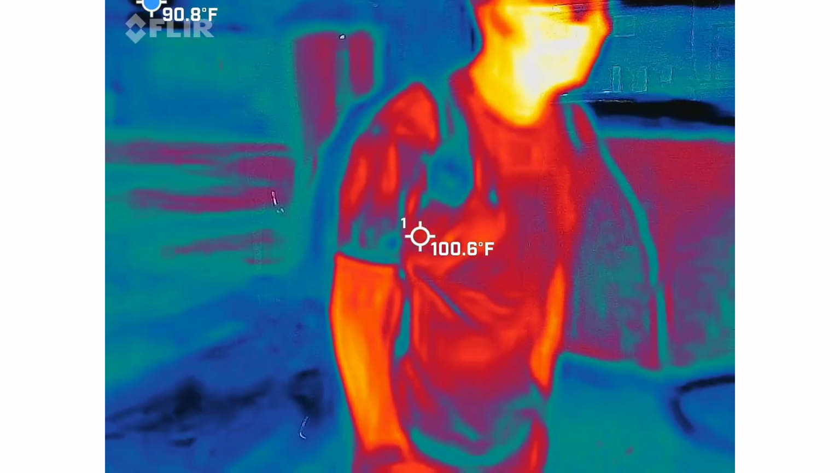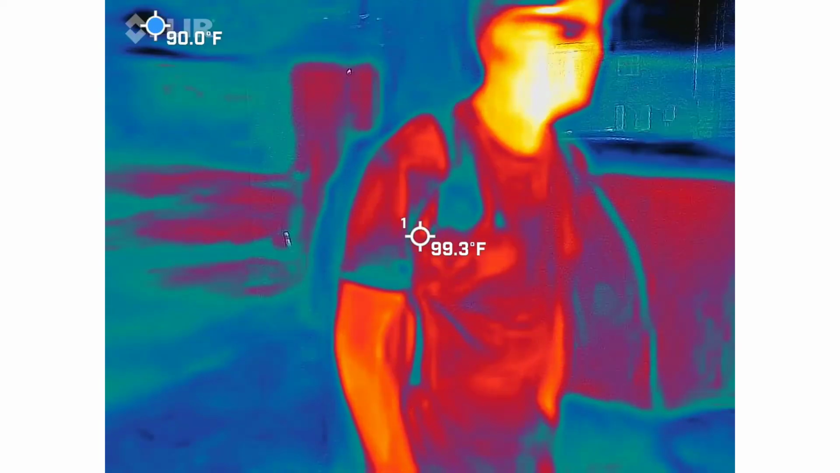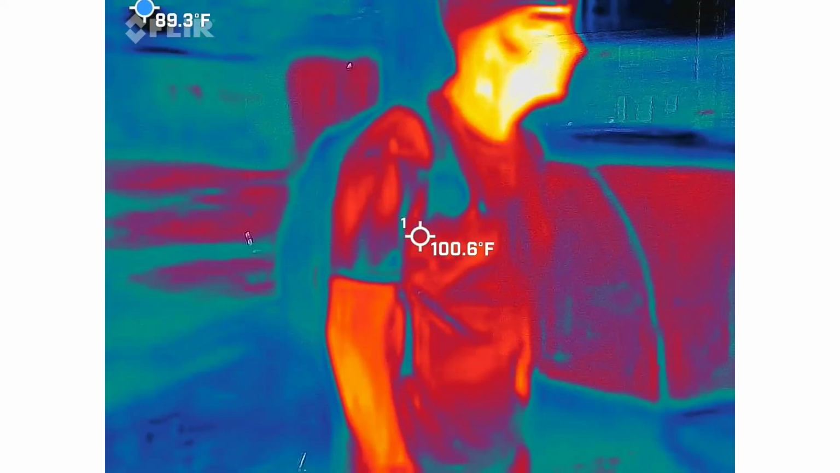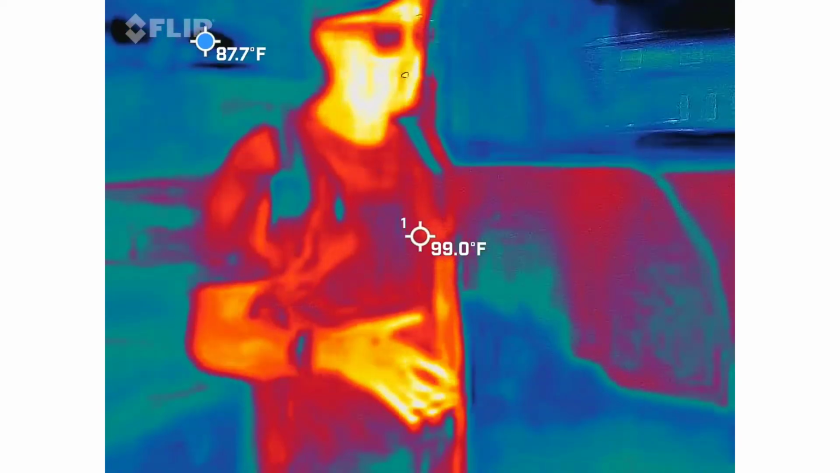So, again, we are going to spread out in this lot. We are not going to go near any vehicles, including in between them. Most of these vehicles are going to belong to employees of people down here, and they sometimes take their breaks in their car.